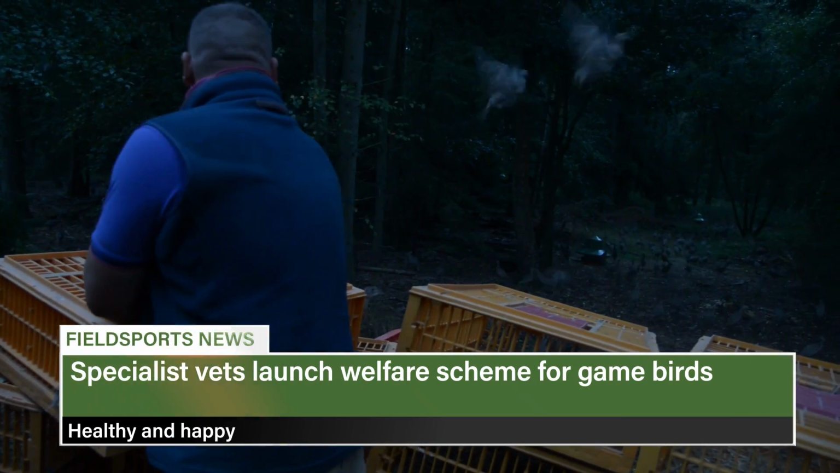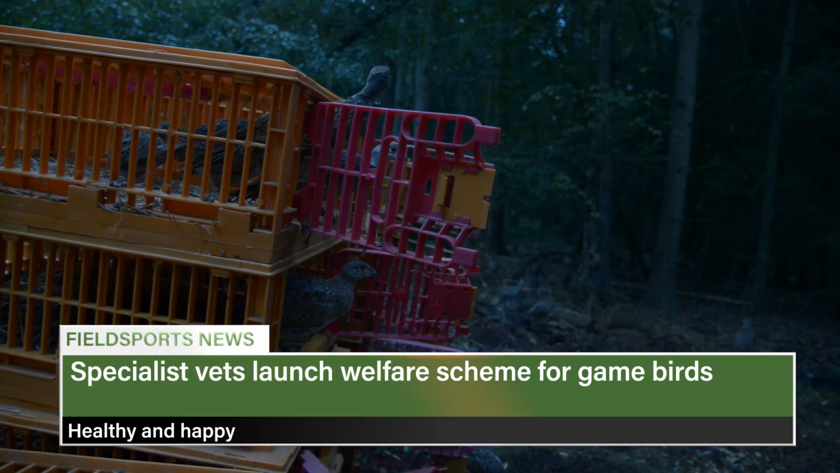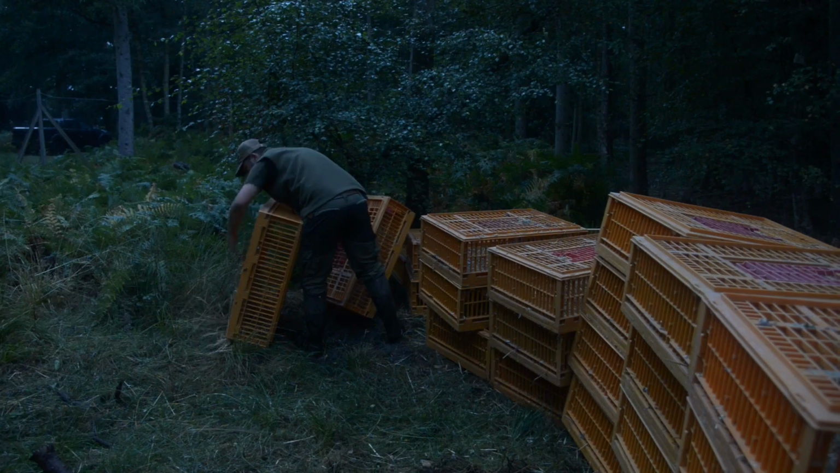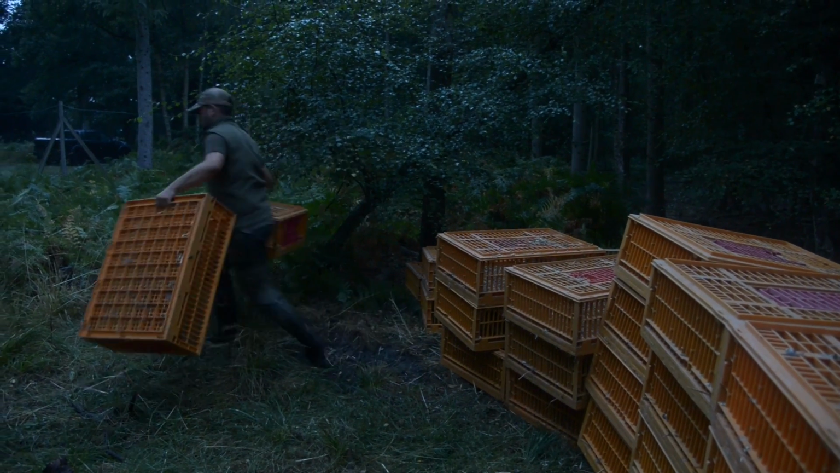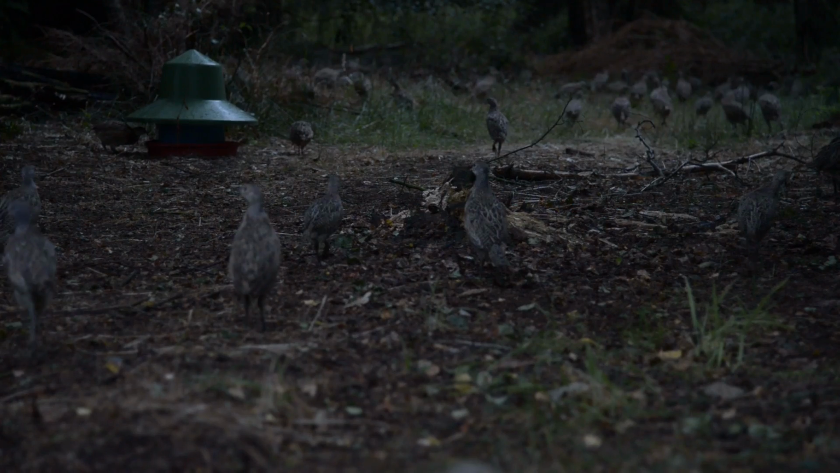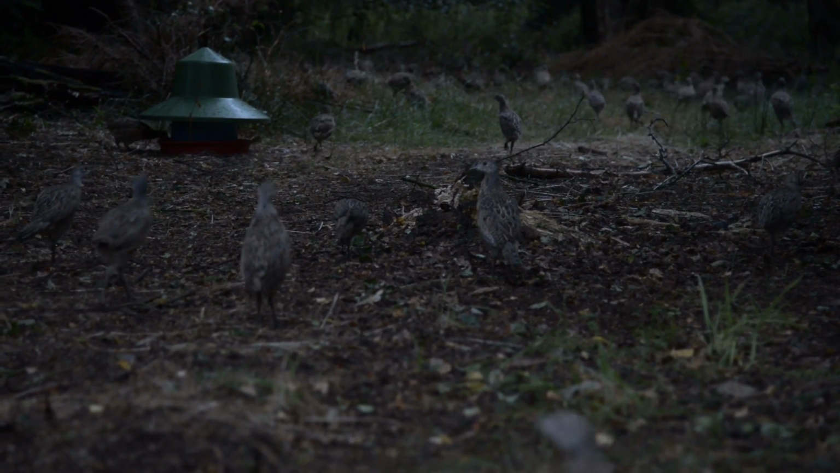A group of specialist vets are launching a new scheme to protect the health and welfare of birds on game shoots and game farms. They developed Trusted Game in partnership with their gamekeeping and game farming clients. It is an auditing process linked to training. The vets want to avoid unnecessary, complicated or expensive systems imposed by government. Thanks to Paul Smith for the story.